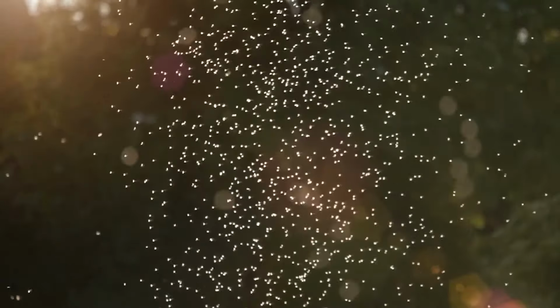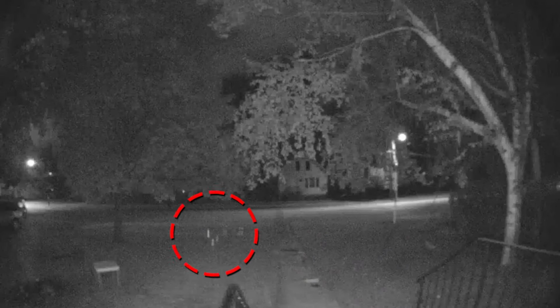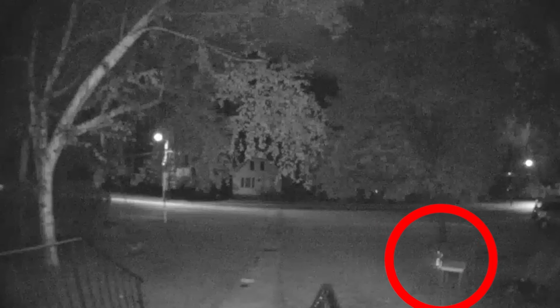While skeptics suggest that it could be some kind of firefly or other glowing insect, the oddities of its movements and glowing spots have left others wondering if it could be something supernatural. Whatever it was, it remains a mystery to this day.